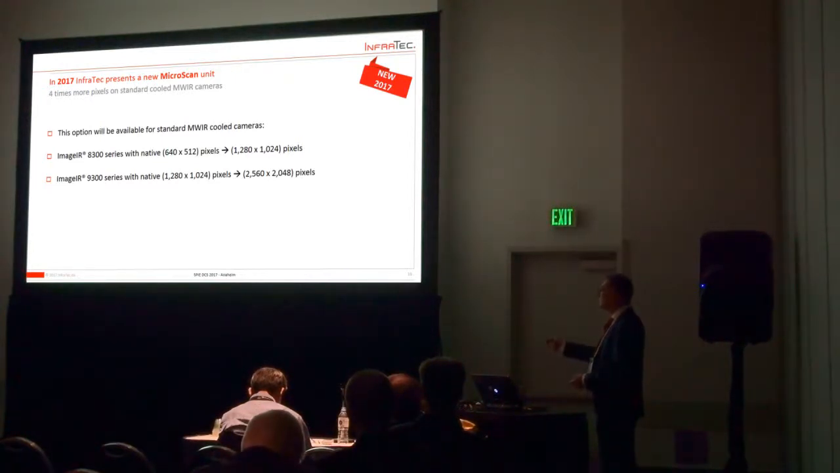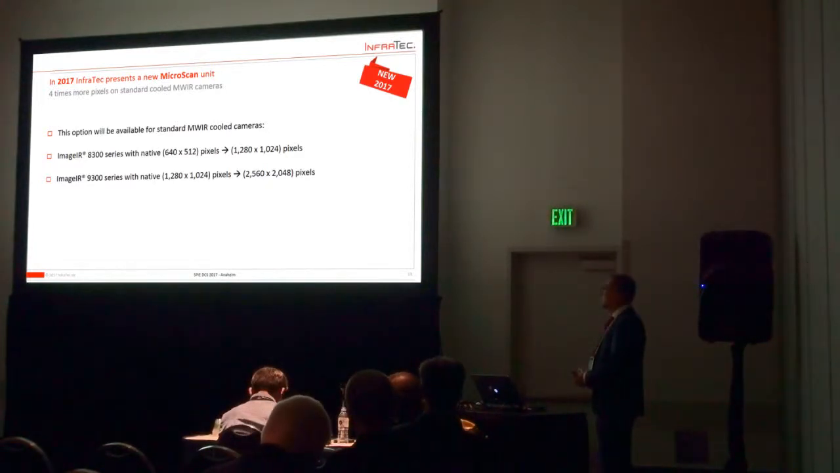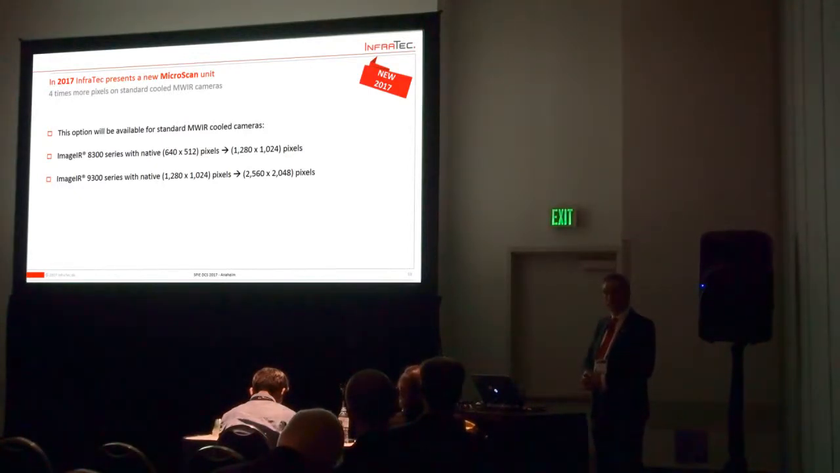Of course, you can ask now, why do we do this? Because we have this camera. It's a price issue, of course. With this option, we are planning to offer it at around 5,000 to 7,000 euros or dollars as an additional option to our standard cameras, which is still far away from the next bigger step of a camera with a real native pixel resolution. This is the reason why we're introducing this MicroScan.